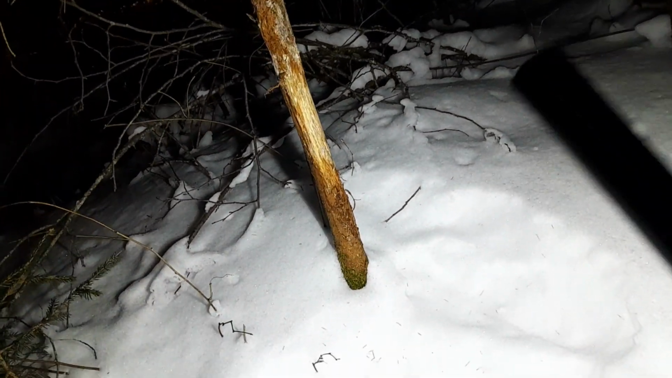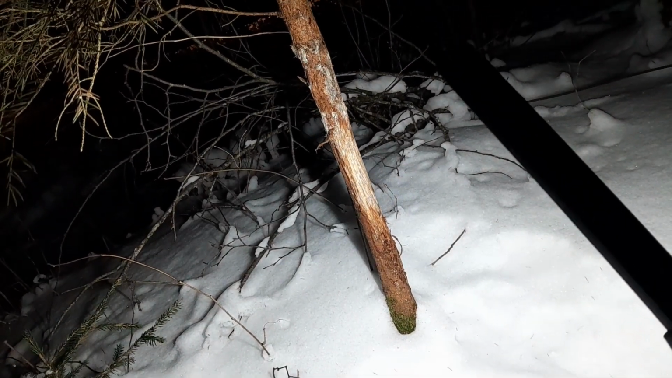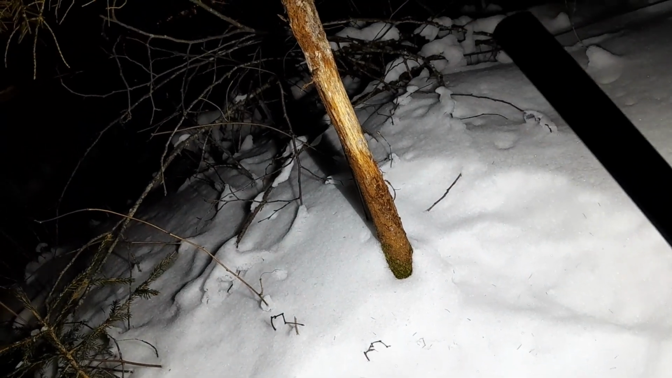This is a feeding spot. As you see, they lay down here. Bit off this branch. This tree took some damage.